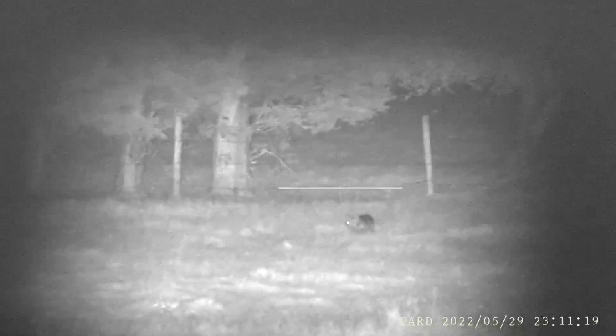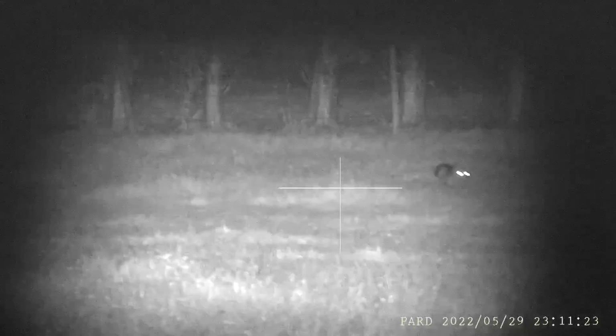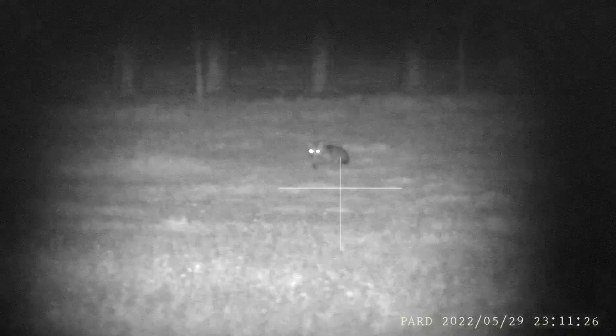You can easily see the bright reflection from its eyes, but that's not to diminish the fact you can still see its body easily moving, with clear differentiation between the legs, tail, head and fur of course.